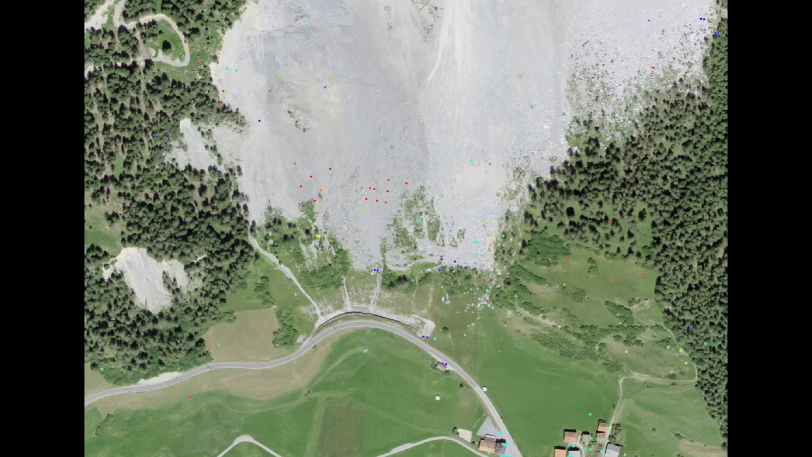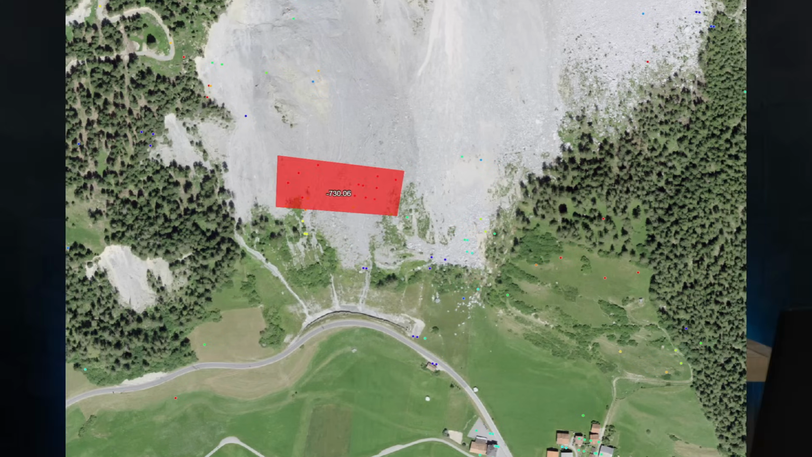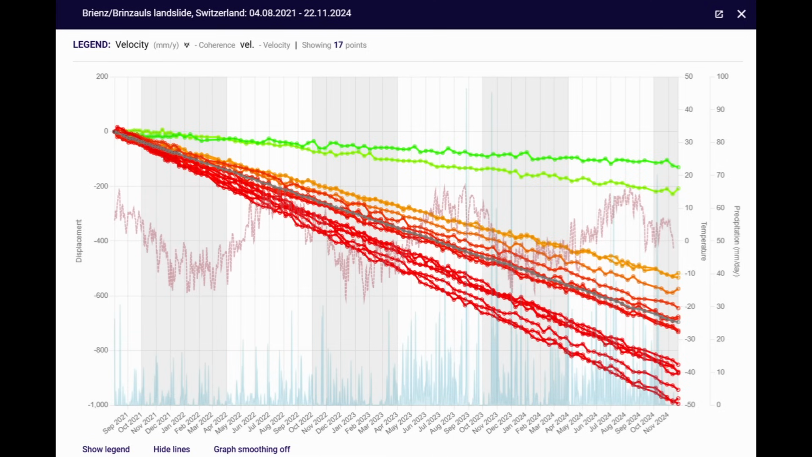Now let's look at a few points on the mountain face, this debris slope. So we got these red points. I sketched out this area here, and this is what the plot looks like, showing significant downslope movement, which we would have expected based on the reports.